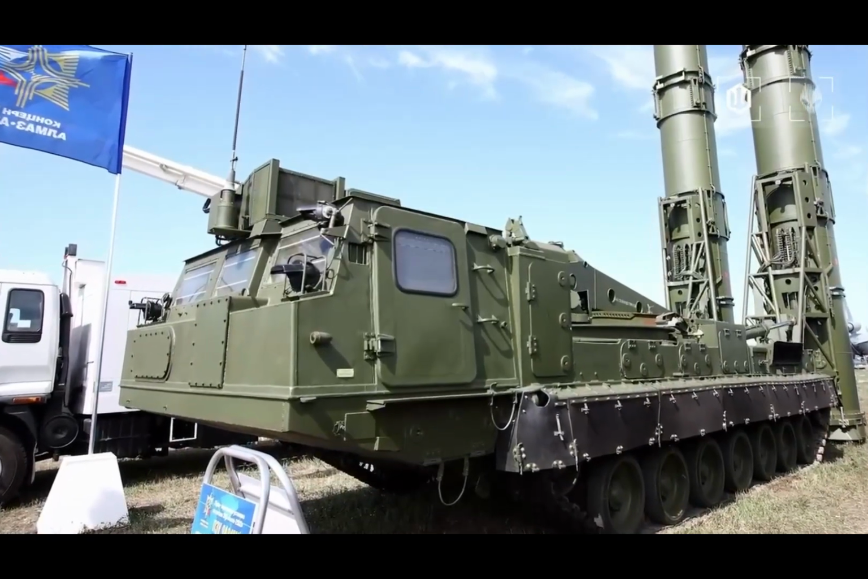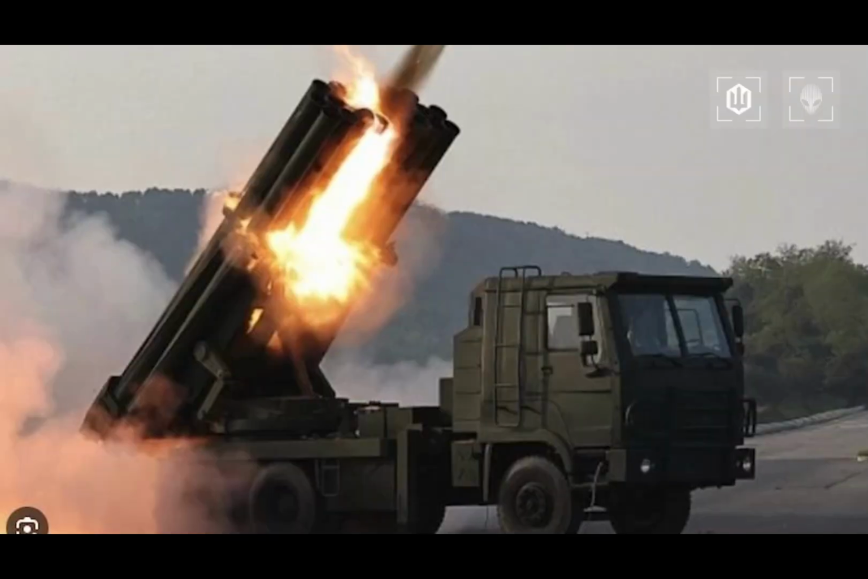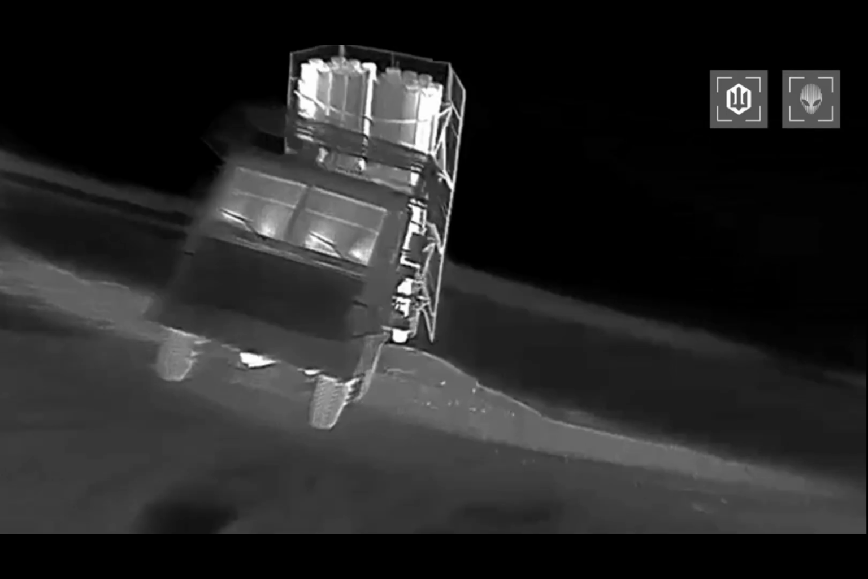The footage shows a 9A-84 launcher, a component of the S-300 surface-to-air missile system with an estimated value of approximately $20 million. And right after that, you can see the M1991 multiple launch rocket system disappear, a Russian rocket artillery system with an estimated value of approximately $5 million.